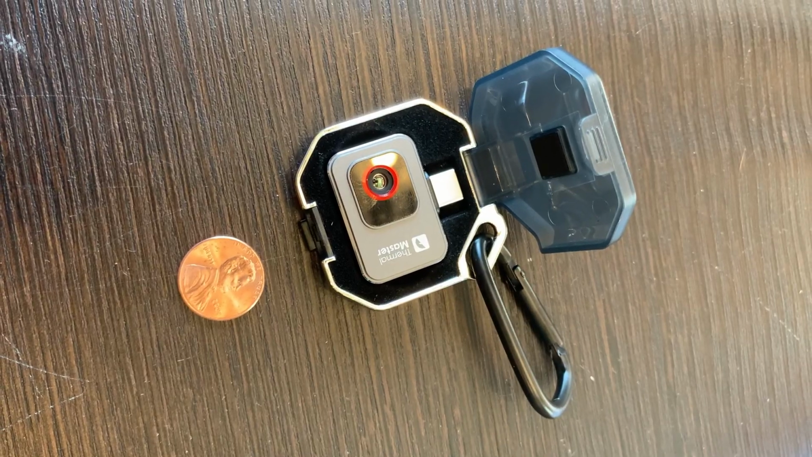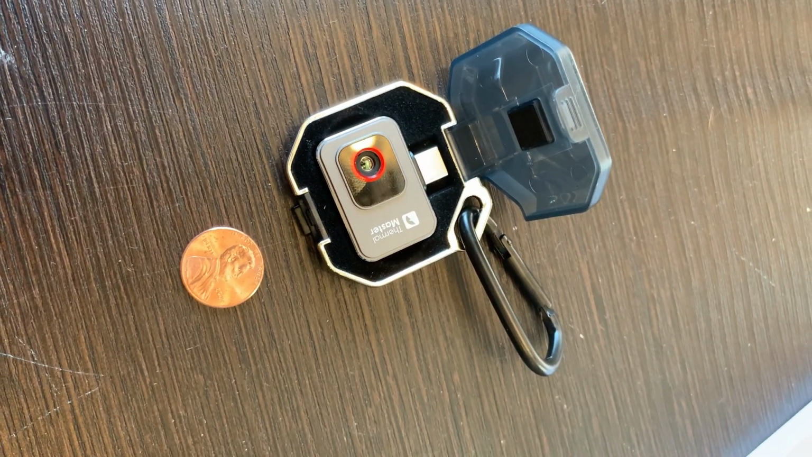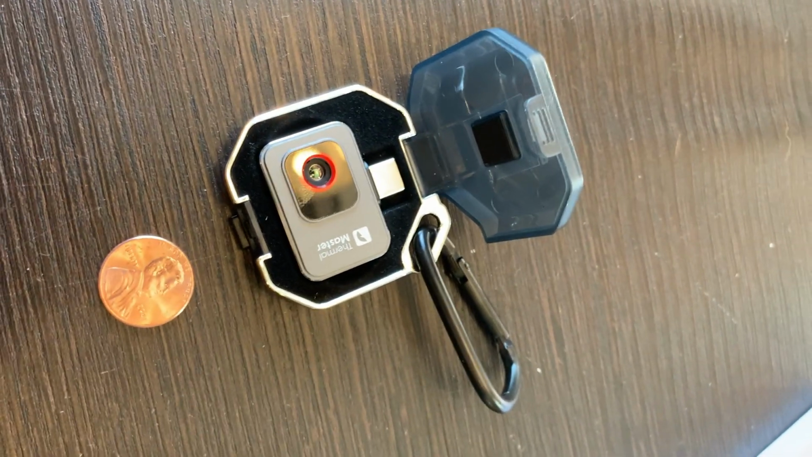In short, this is a great little device. The lack of a battery makes it wonderful for on the road, in the field use, and I think it'll serve me well for many years.